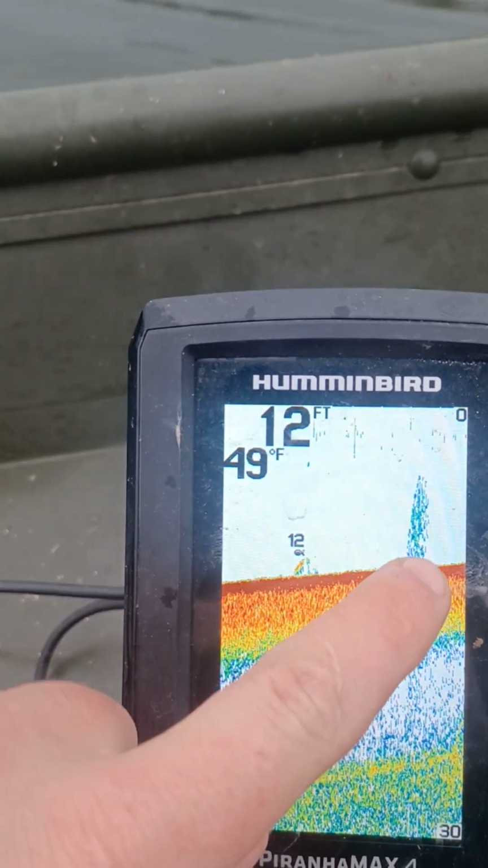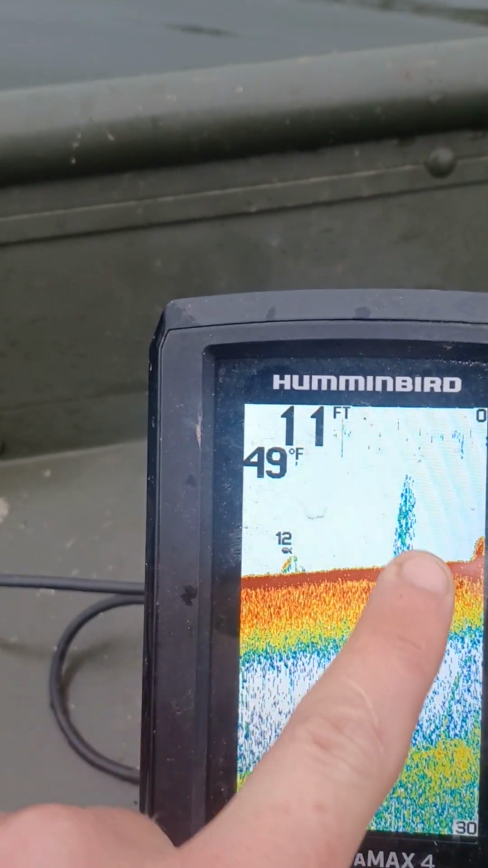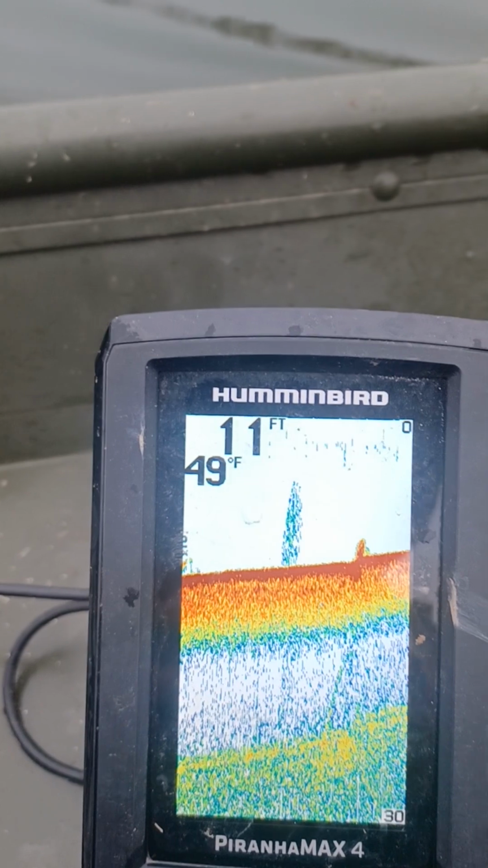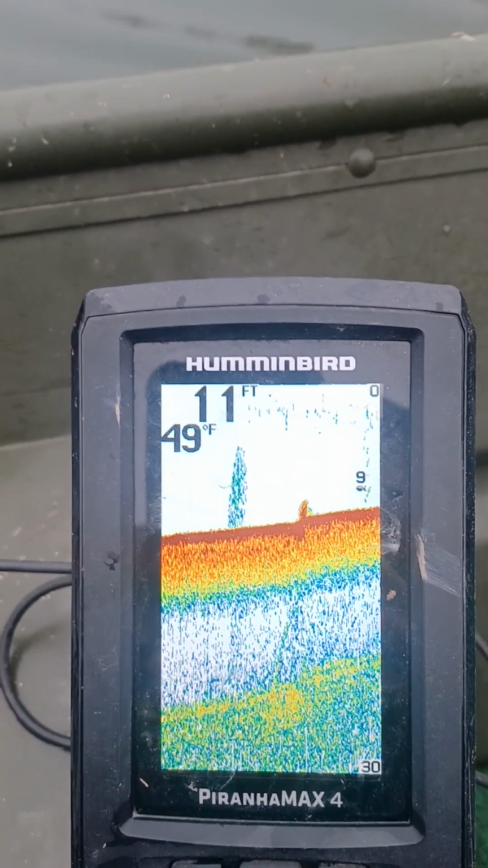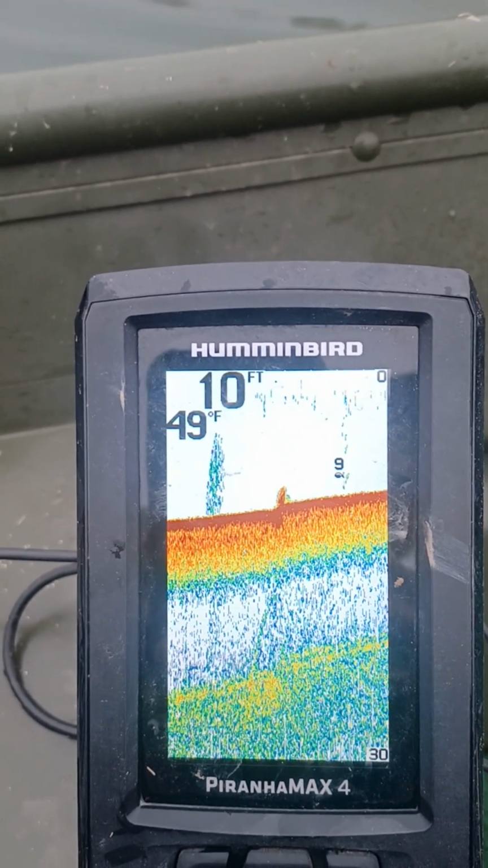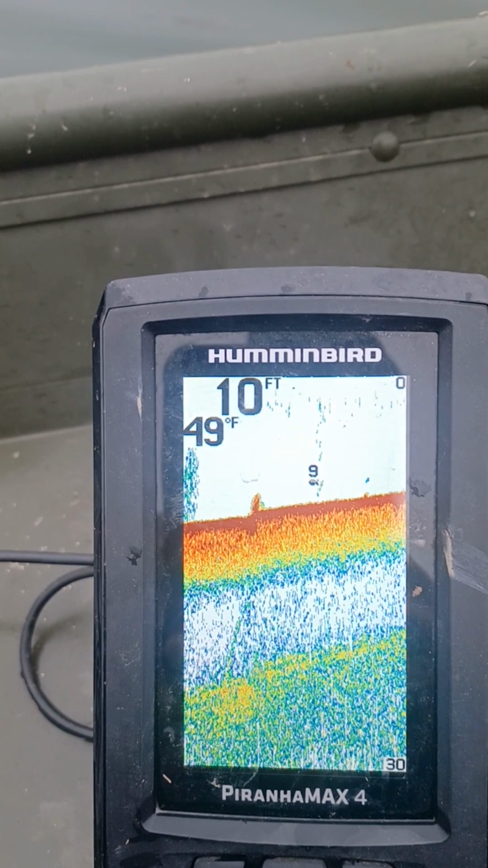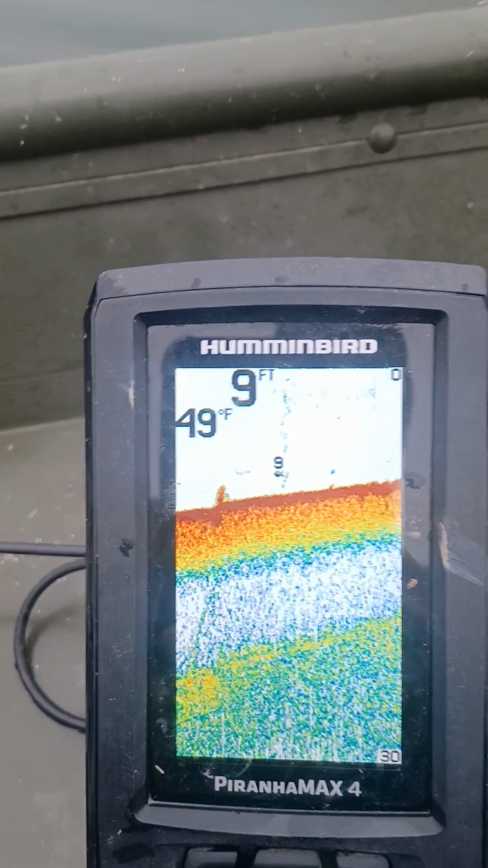That right here is looking like an old tree or something. This is probably rock right here. But Jason, I hope this little quick video helps you out, man. Really all it is, is you're assuming for the most part what it is, and a lot of people won't tell you that, but you really just take the time to search for what you're looking for.